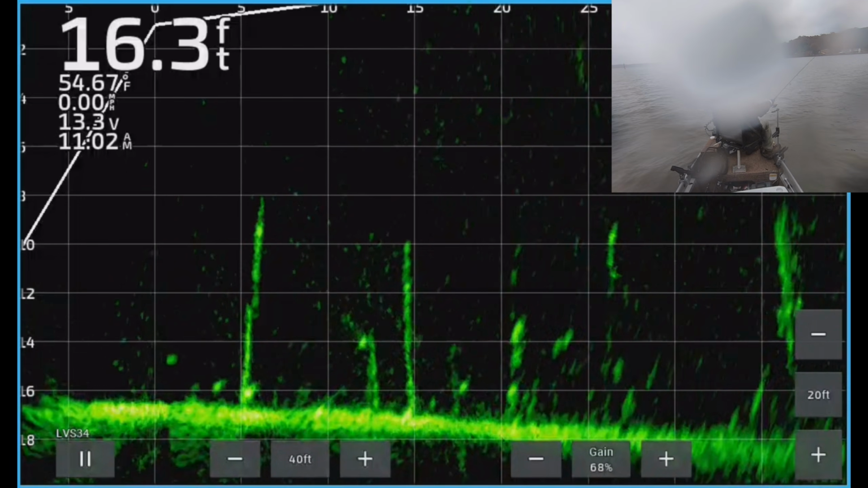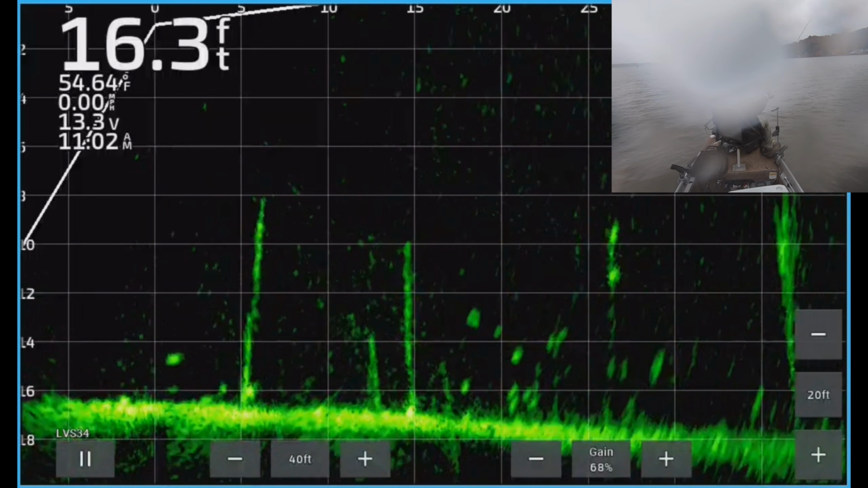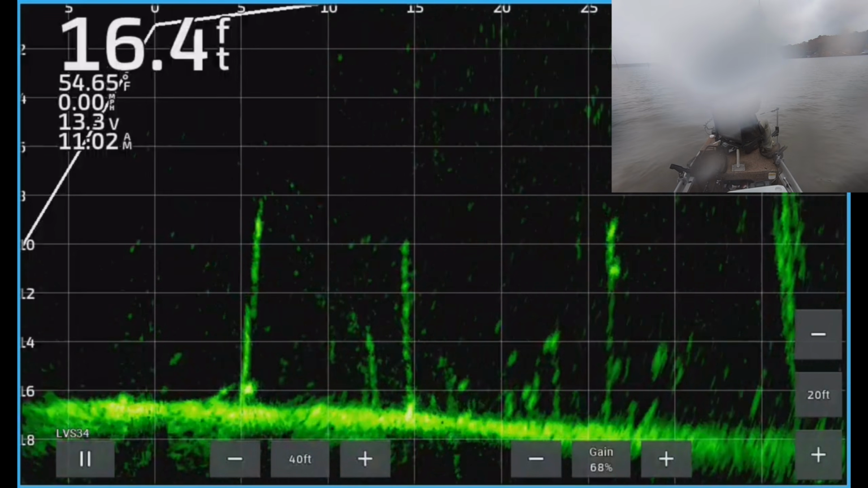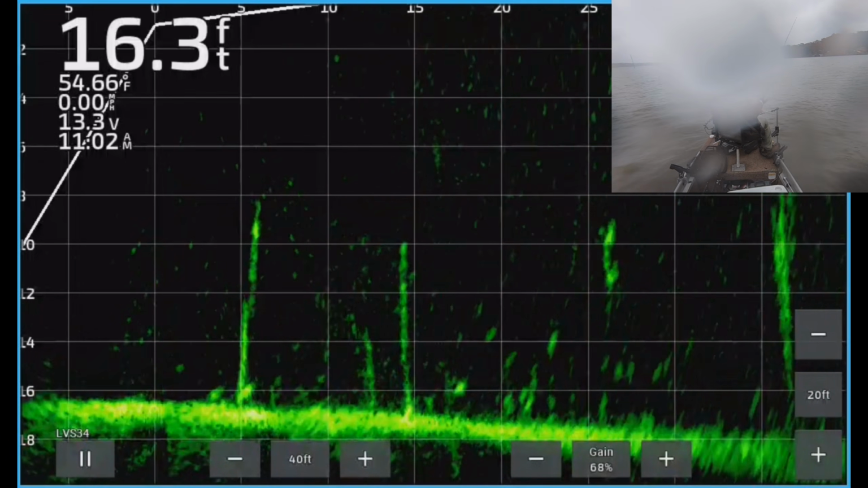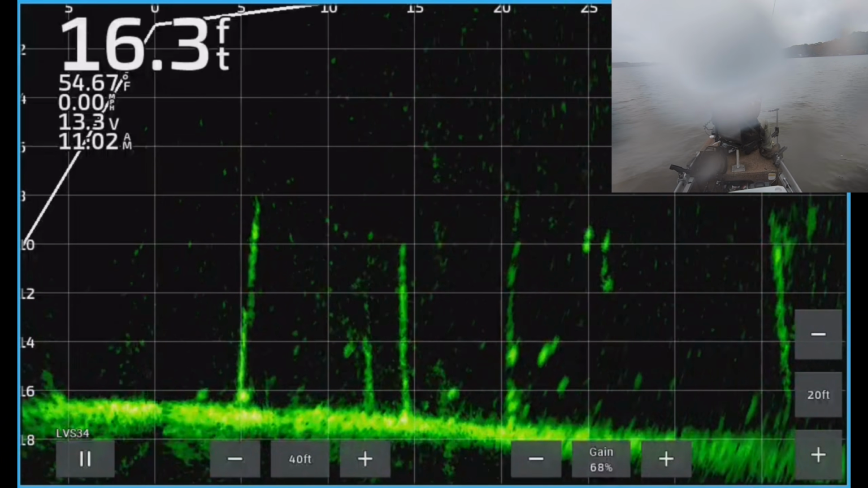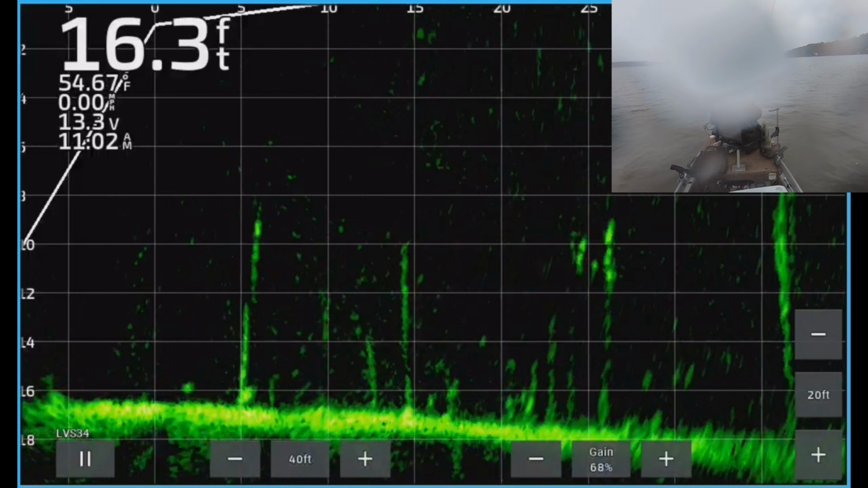Oh, there's a couple of good marks on this stump. Here he comes. Here he comes. Kind of lost sight of him there. I think we got him. I think we hooked him. Yeah, you saw that little blip up at the top. Can't really see me setting the hook there very well because of the raindrop, but we got that fish.